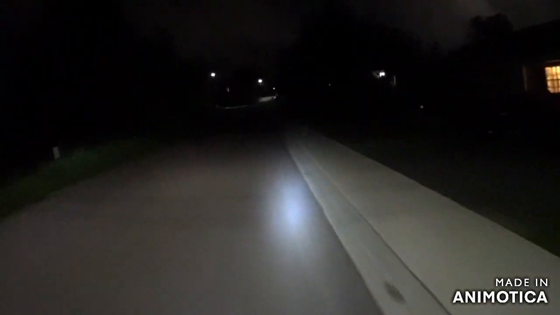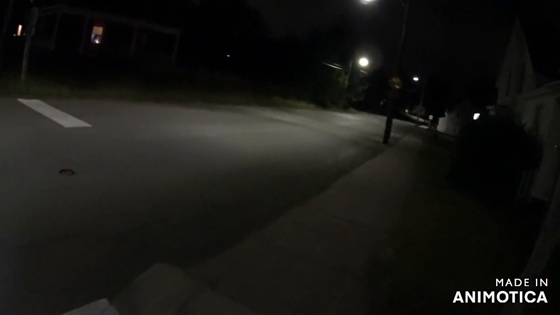It's a nice brand new sidewalk, but the road's bad. And when we come up on this intersection, we're going straight up on York Street. And that's pretty much close to home, so thanks for watching.